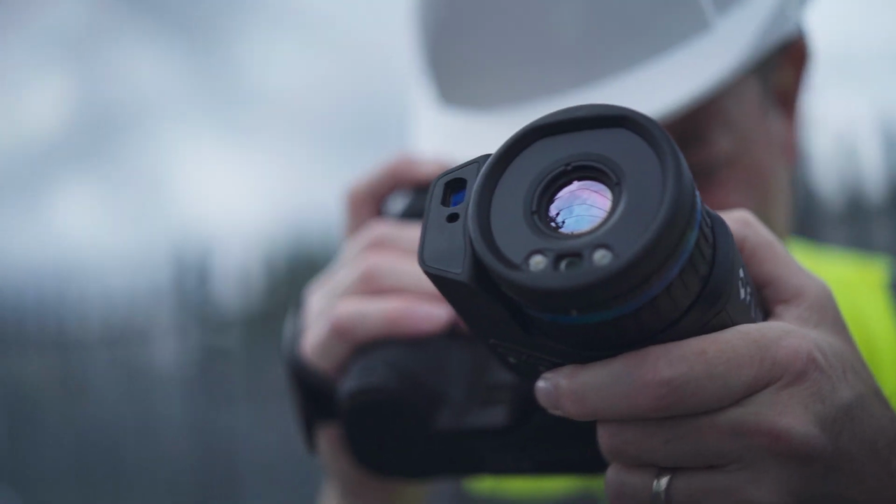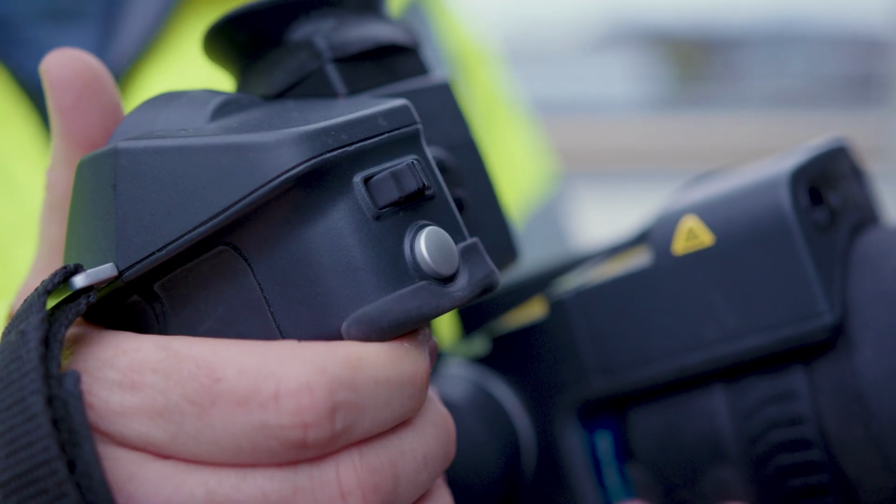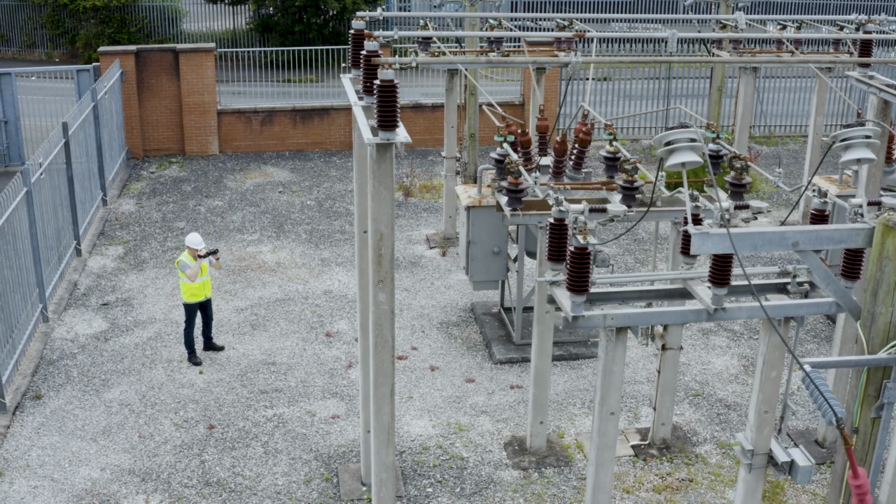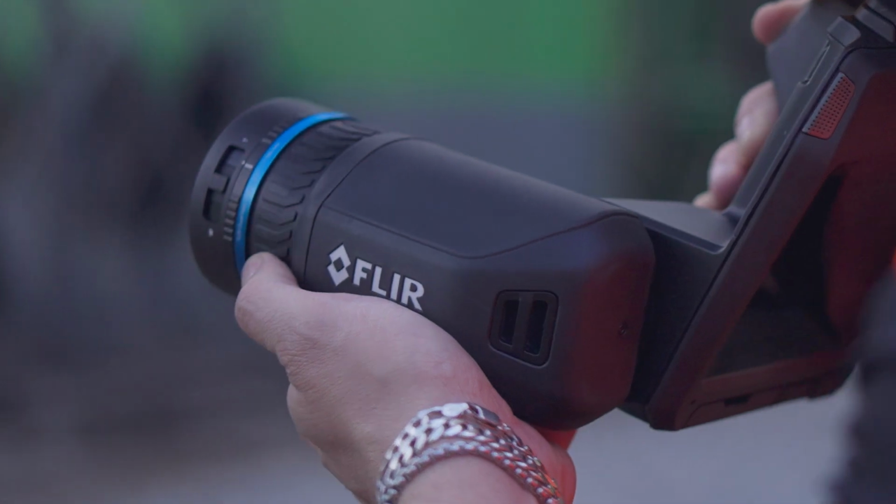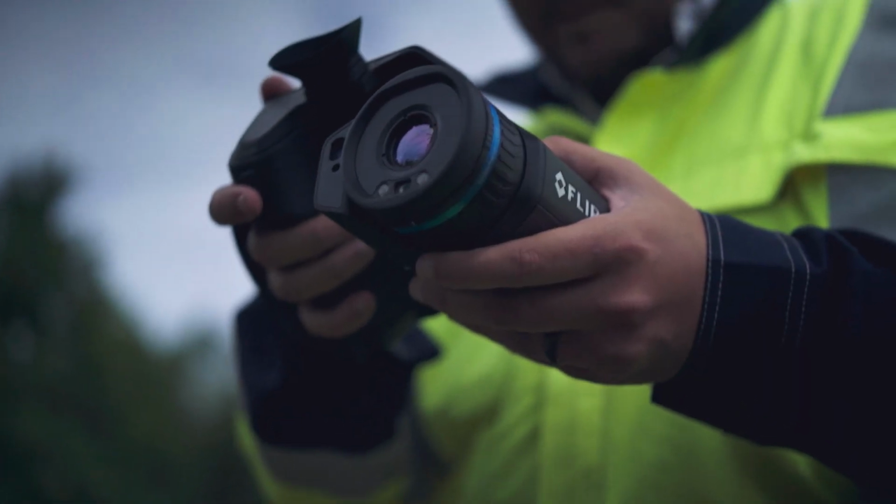Lens options go from a narrow 6 degrees lens for smaller targets at a distance to the 42 degrees wide view lens, or even the innovative Flex View lens, which combines both 14 and 24 degree fields of view in a single lens.